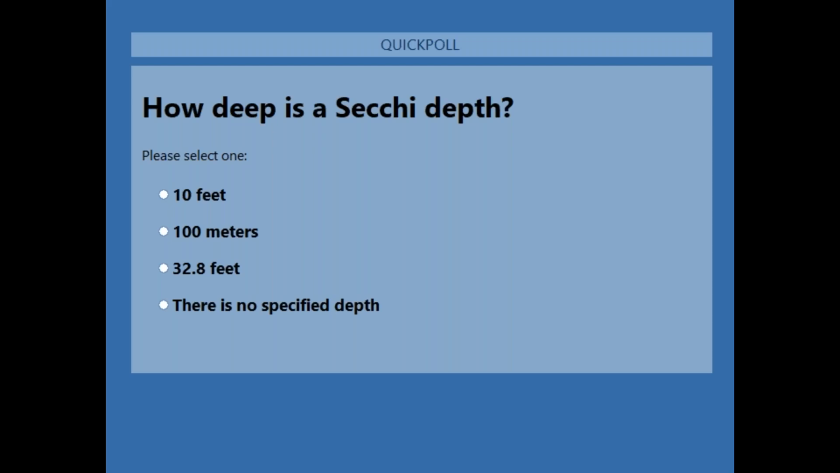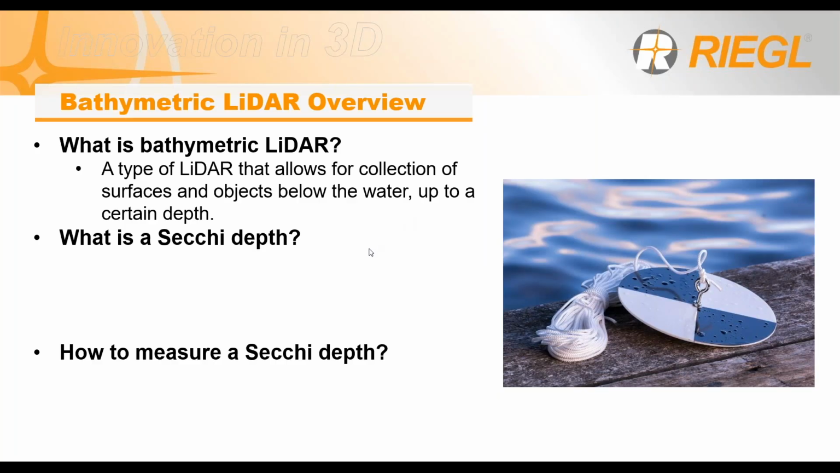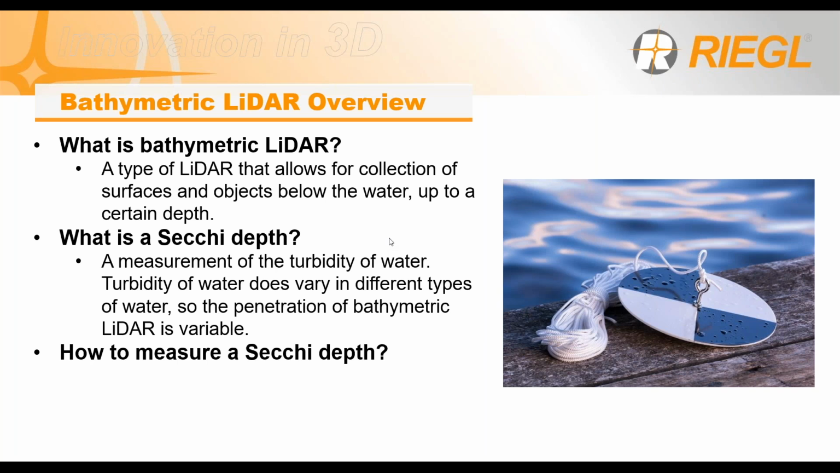Probably didn't know you were getting a pop quiz this morning. A Secchi depth is the measurement of turbidity of water, as explained, but turbidity of water does change depending on where you're at. So the penetration of bathymetric LiDAR is variable. A Secchi depth in the Florida Keys or off the coast of Australia might be 20, 30 meters, versus if you go to the mouth of the Mississippi in New Orleans, your Secchi reading is going to be extremely low, where you're not going to get penetration through the water.